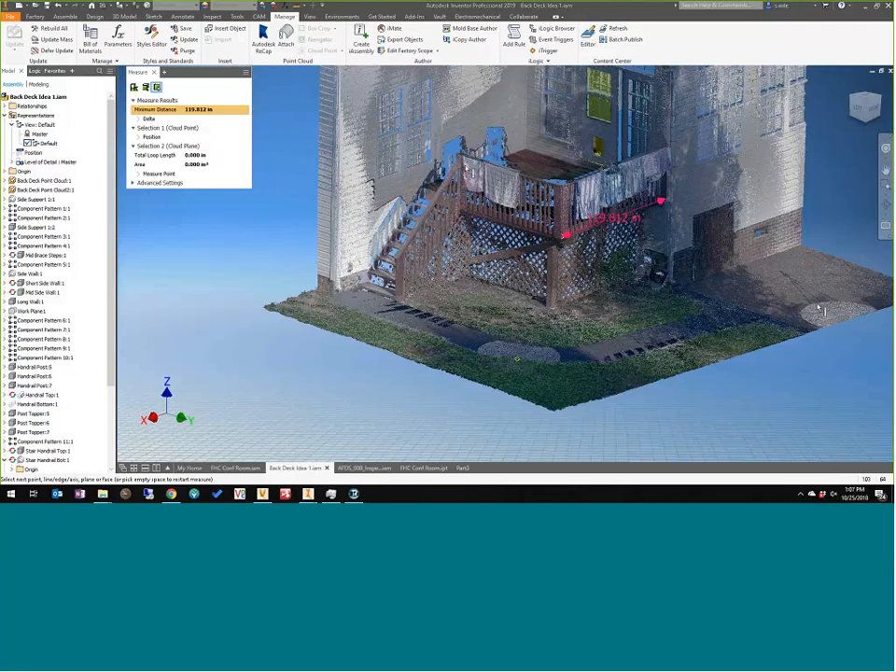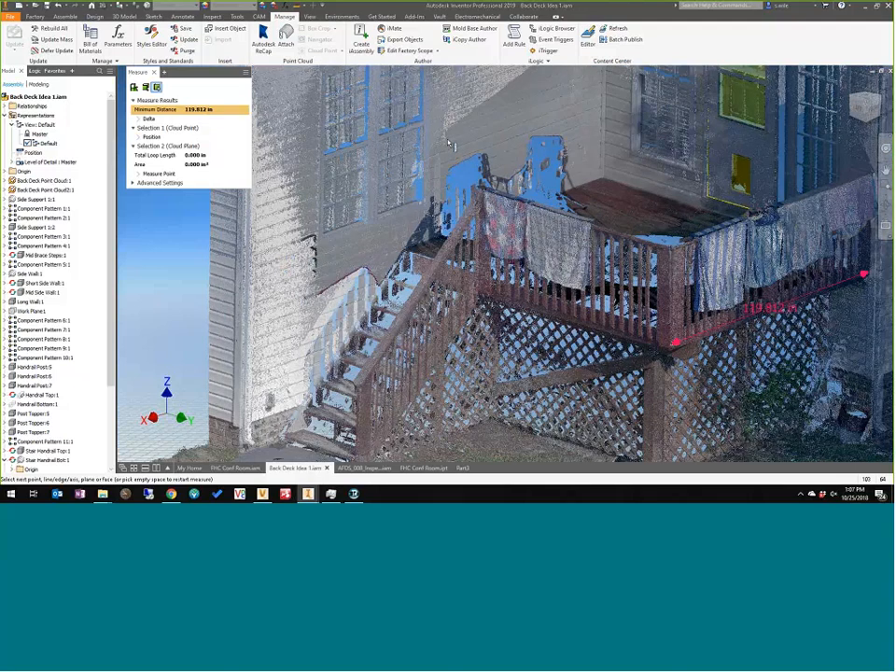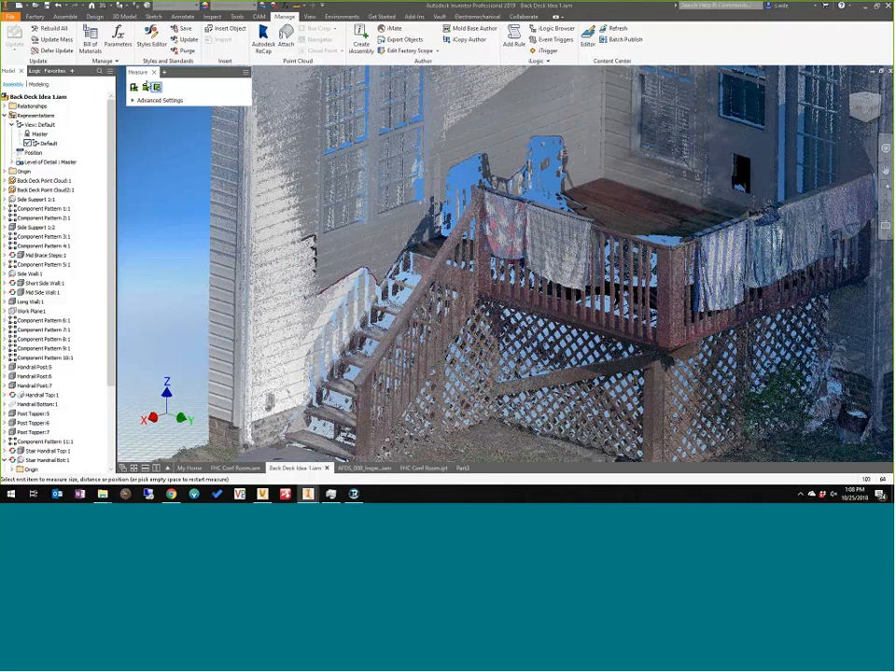I'm going to guess that I probably had a 2 millimeter accuracy. But it's more than enough for me to pull measurements off of these various pieces of wood and figure out if that was a 2x4 or a 2x6 and start building.